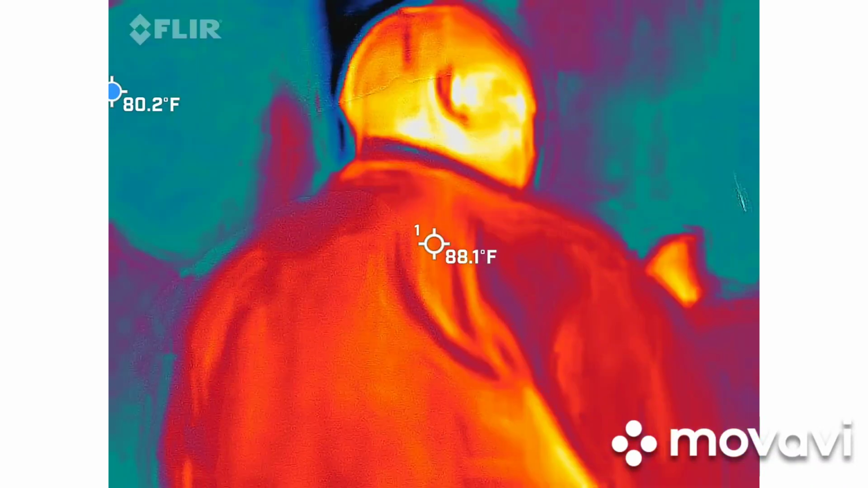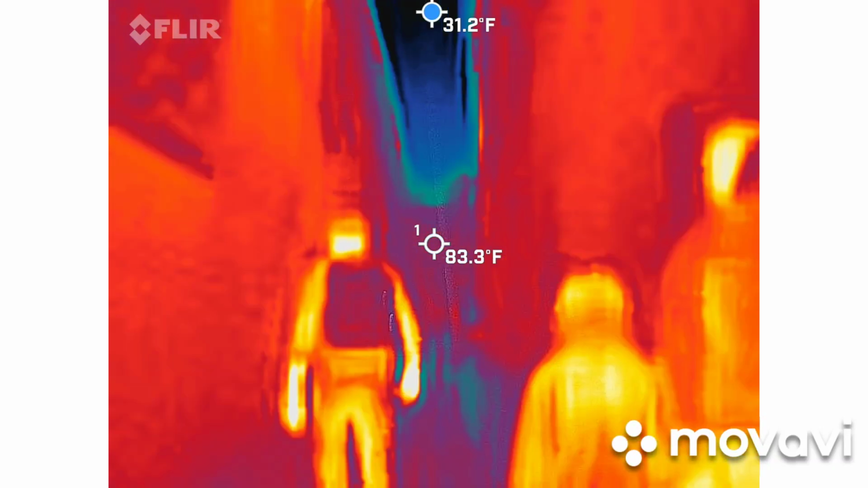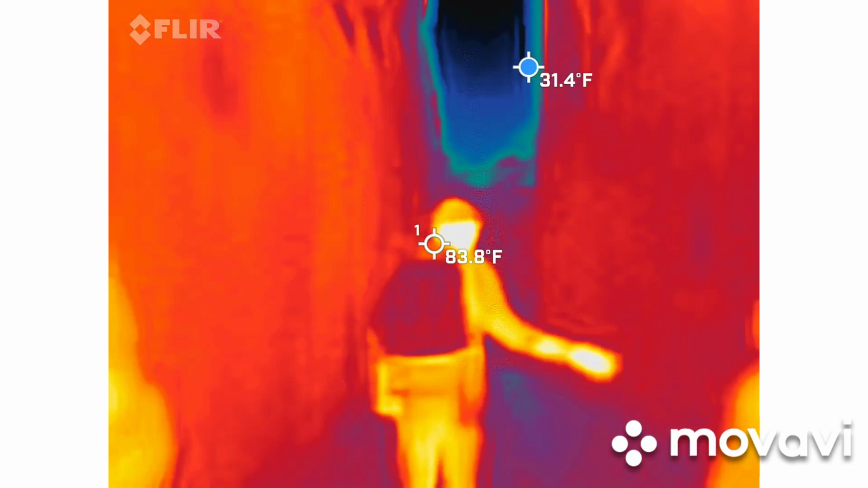I heard wild geese. Wild what? Wild geese. We had geese earlier, way early on. Came up on it.